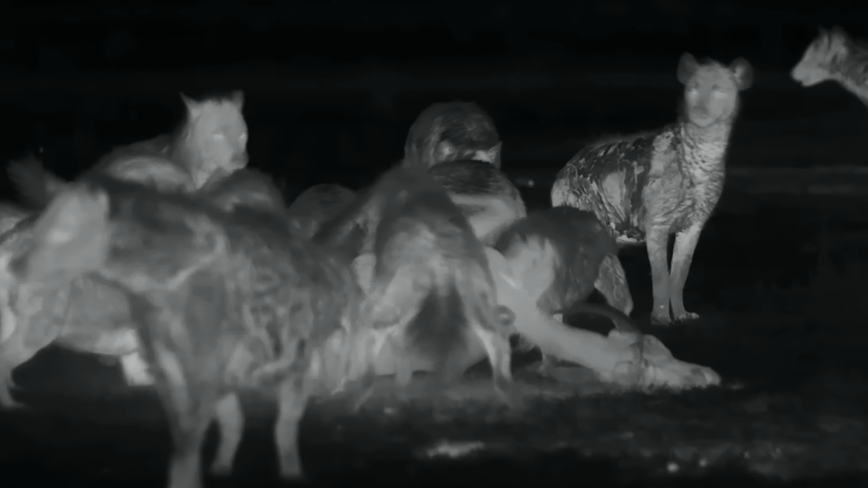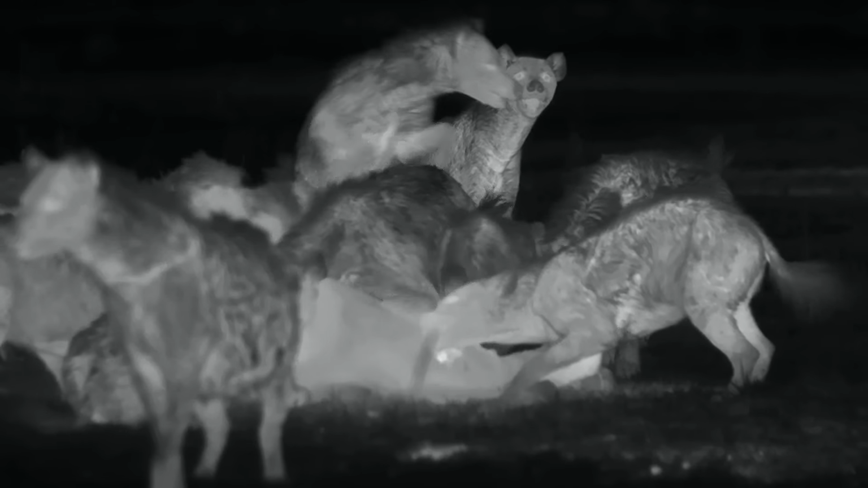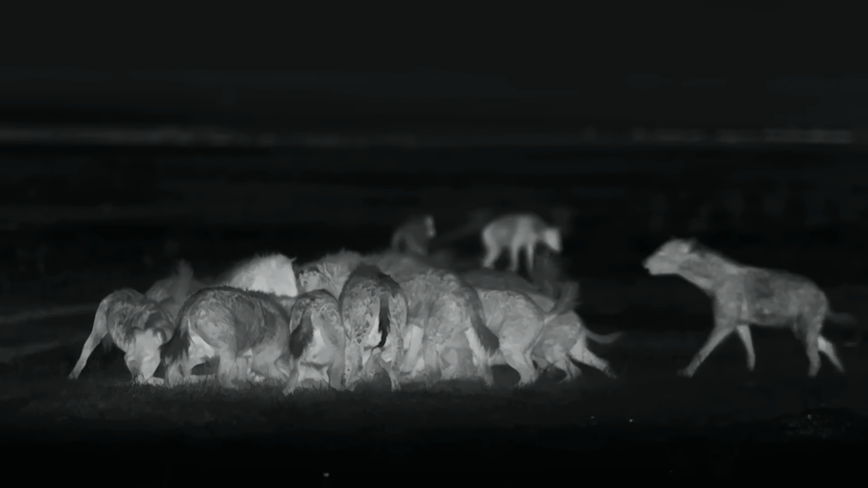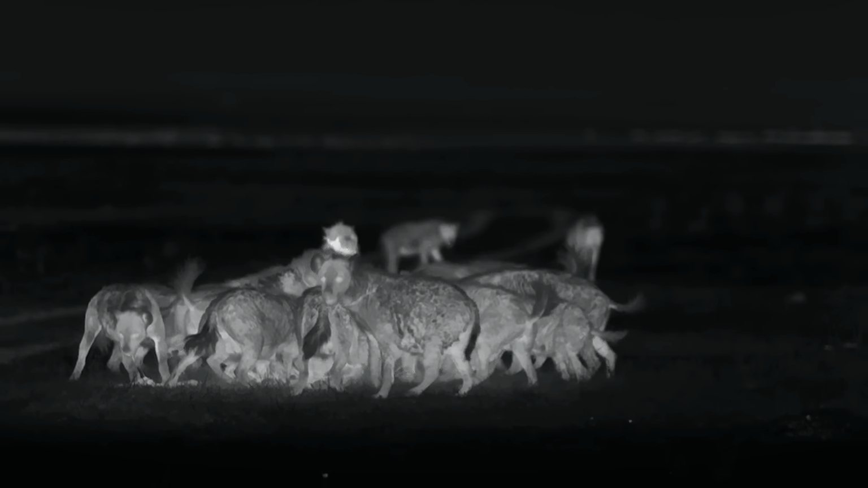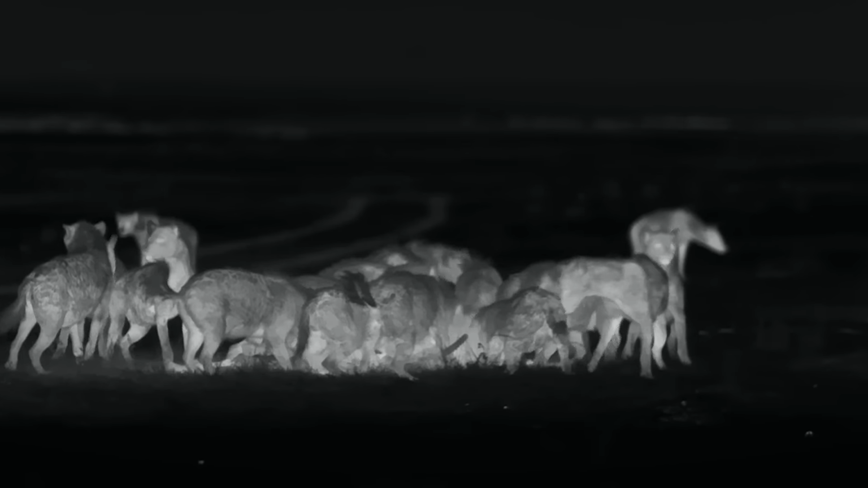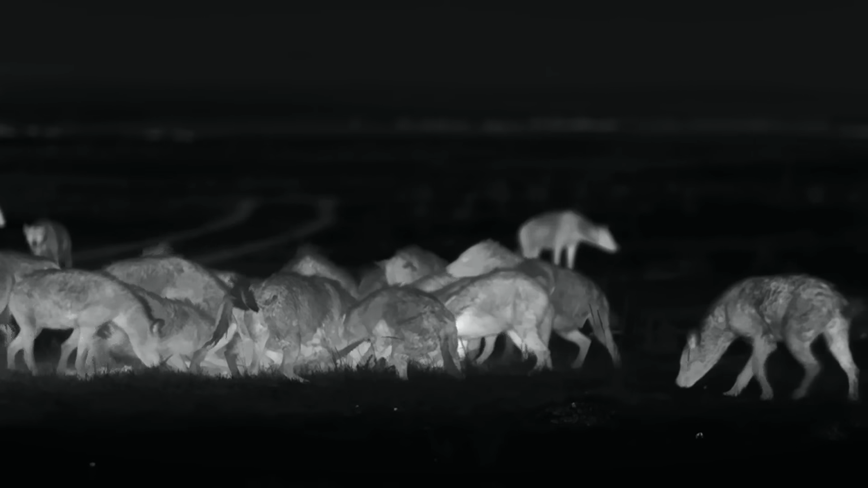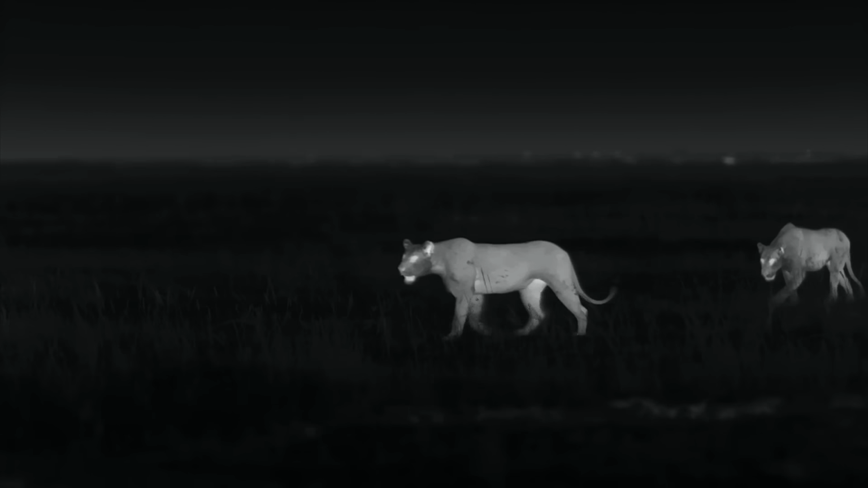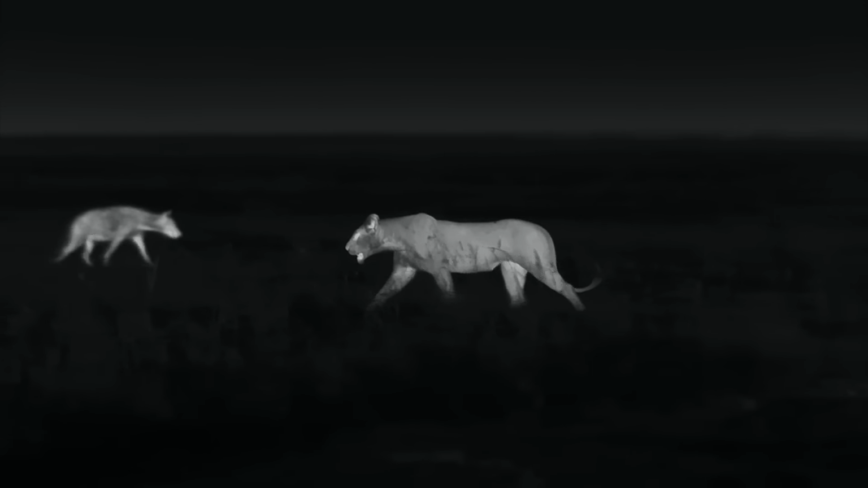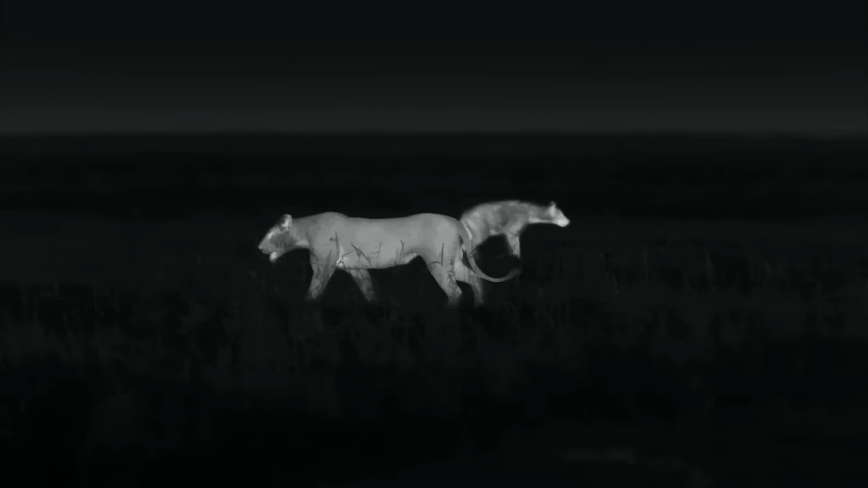They were only able to obtain a few bites of the hard-won prey. A stroke of luck for the hyenas. Often enough, they lose out to the lions. Still hungry, the two females realize they've been beaten. For them, the night is over.